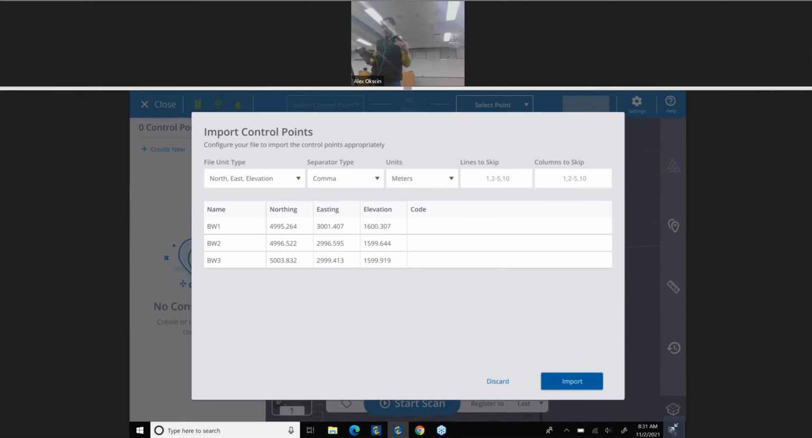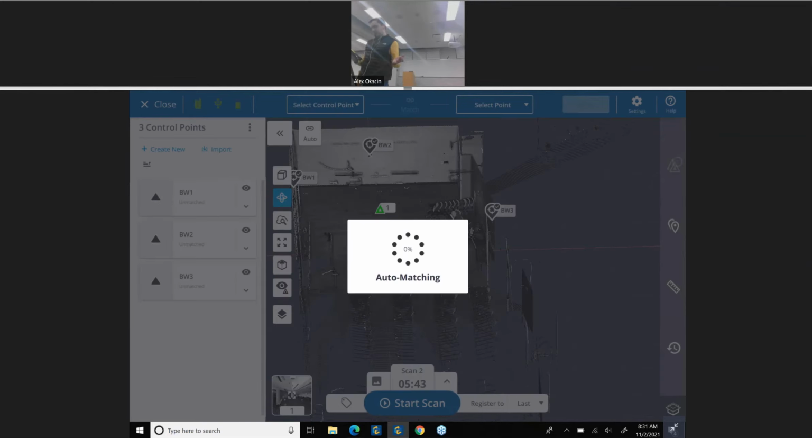Why that matters: it does help a little bit, but that's not everything. When you import your control, it's going to use the geometry of the point cloud to figure out what points fit. But when you have them named the same, there's a little bit more confidence there, because if they're named the same, they're likely the same. So when I click import on these, you'll see they just auto match.